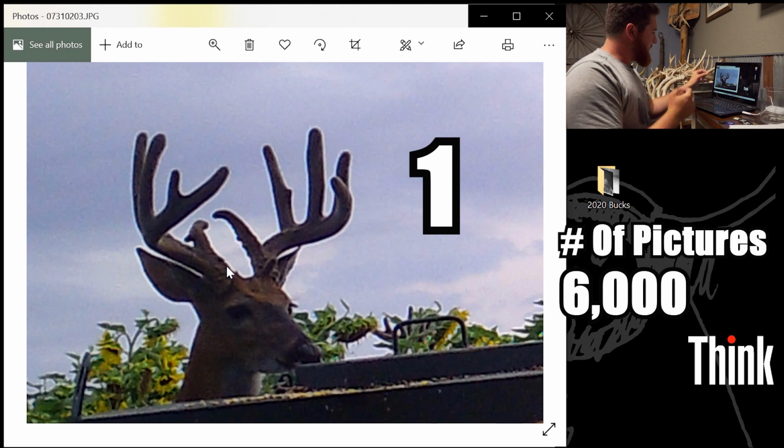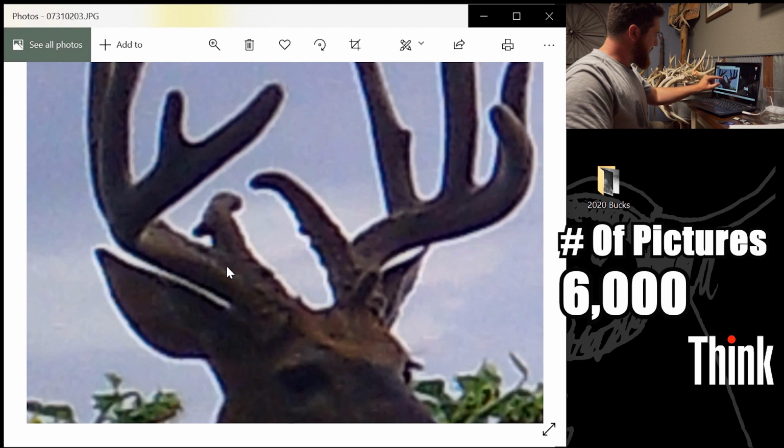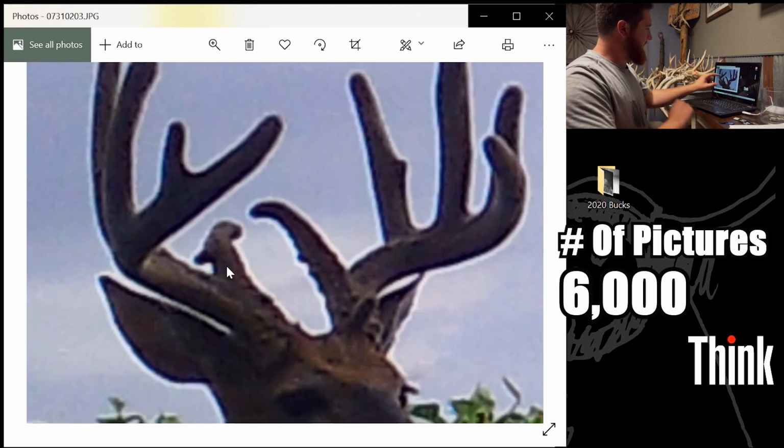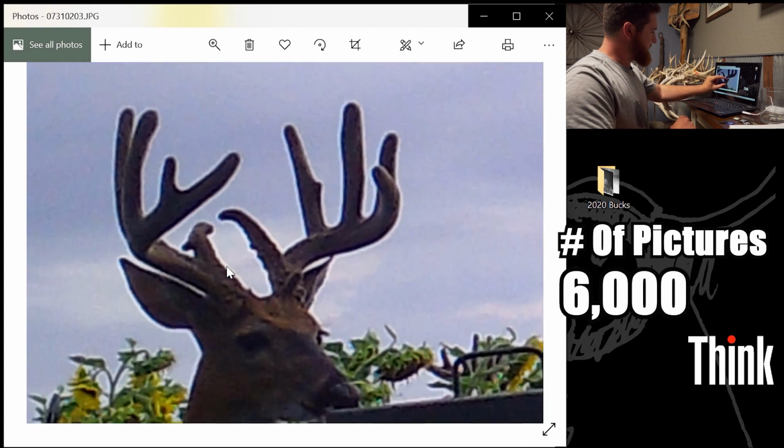So yeah, I like this buck. Looks like a name frame 10. He's got a little knob there. Probably won't become a point. Looks like that will probably be scoreable this year. But his brows kind of curve in. They almost touch. He's got a point off his base right there.